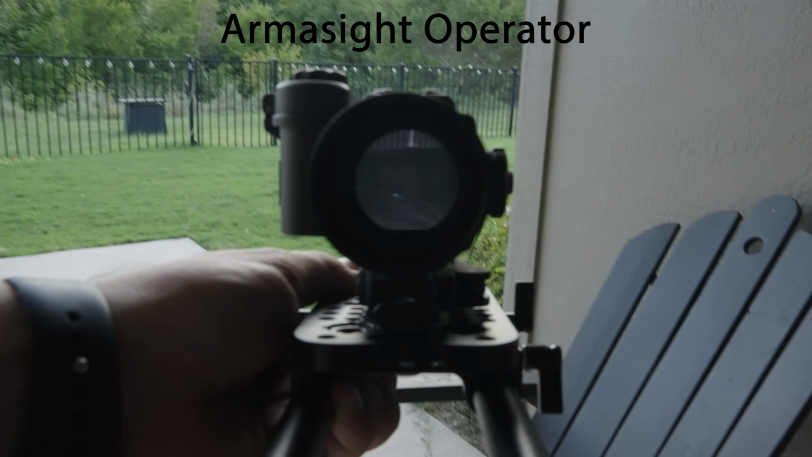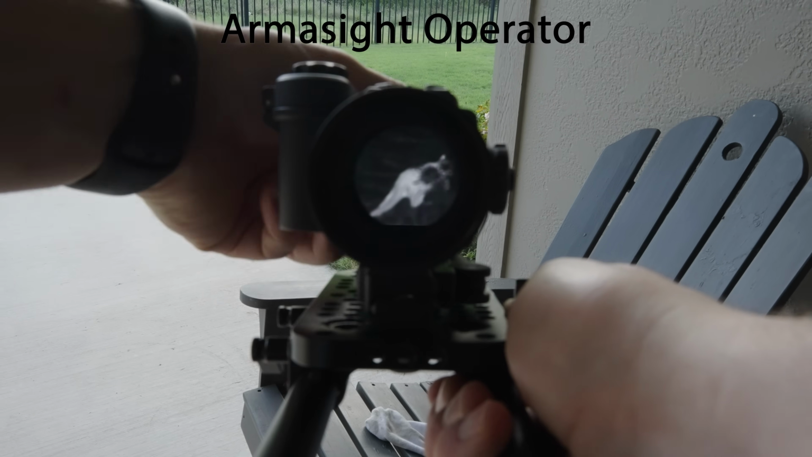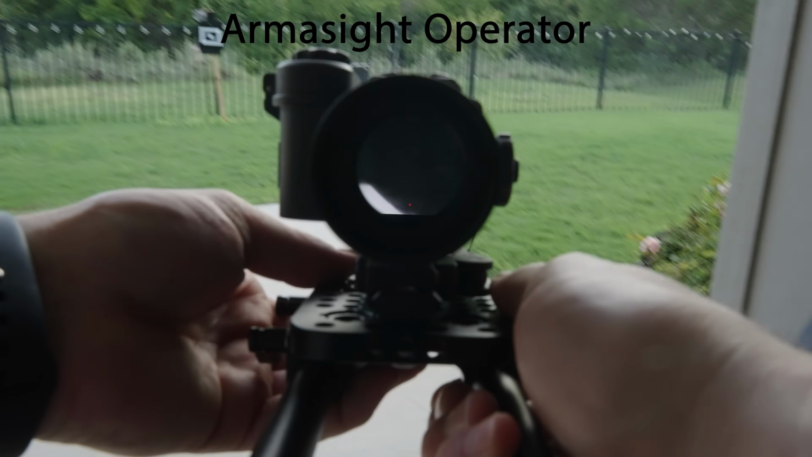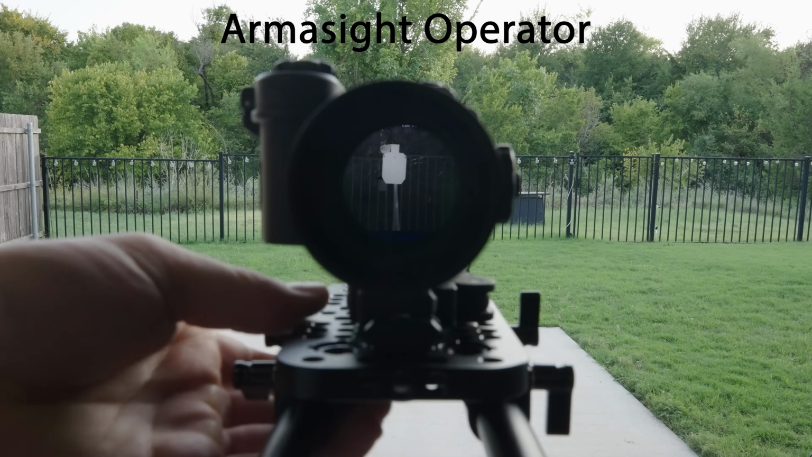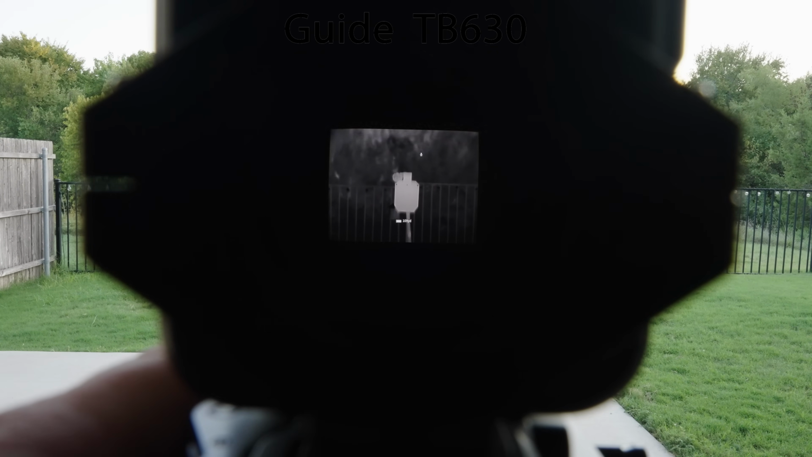This is giving you an idea of that nice thermal contrast you get with the Armor Sight Operator. Again, none of these look as pleasing when I'm showing you the recorded footage as they do to the user's eye. The Guide TB630 is once again a pretty solid performer for the money.